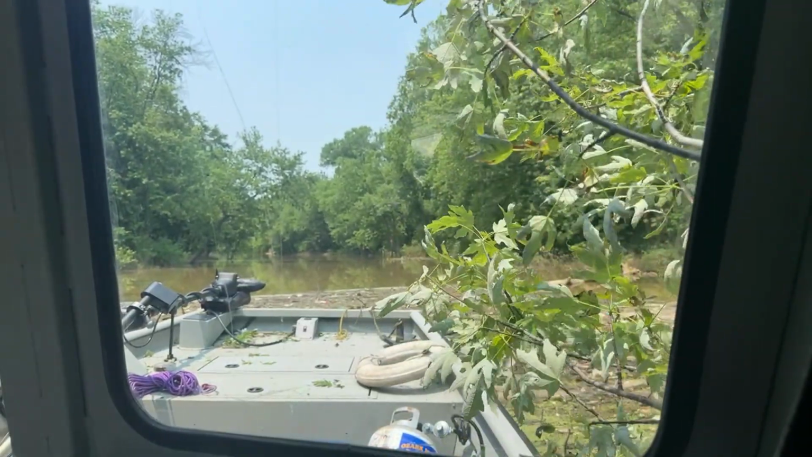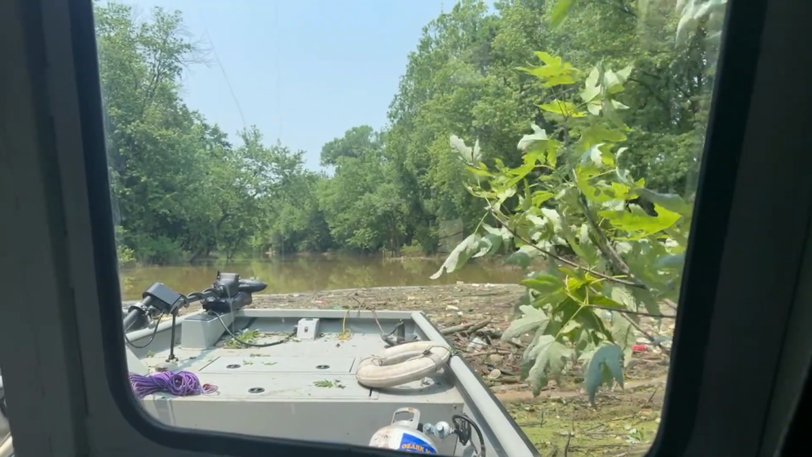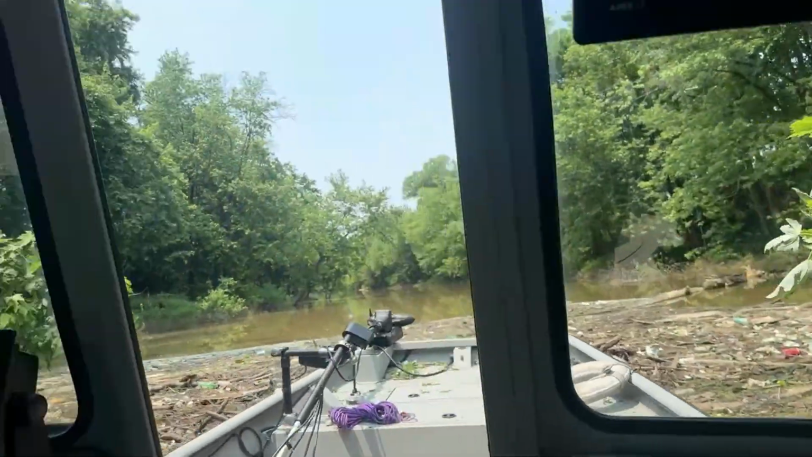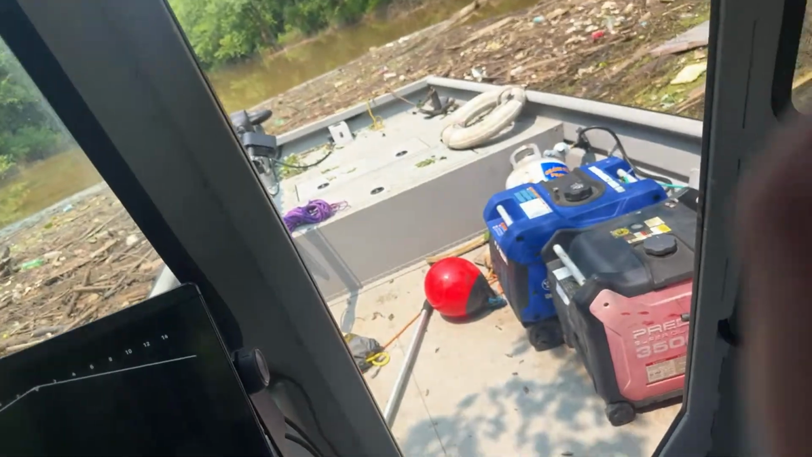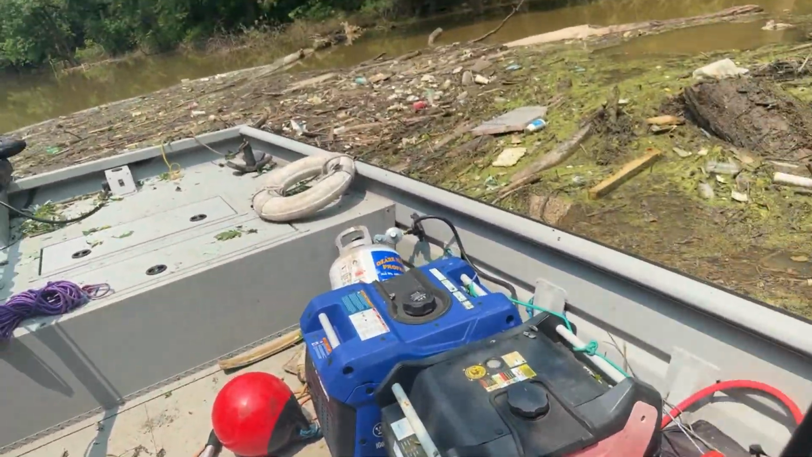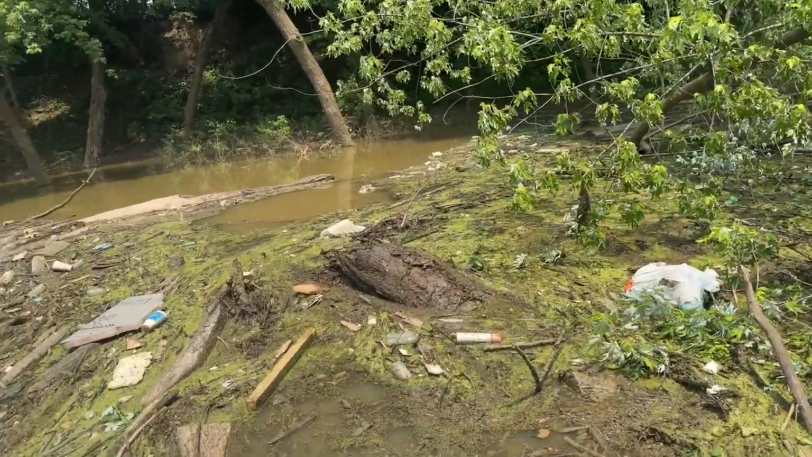Lindsay, watch these branches. I closed her window. Yeah, well that's good, because that one was coming through the screen. Pushing all this stuff out of the way. All this trash. Look at that one.